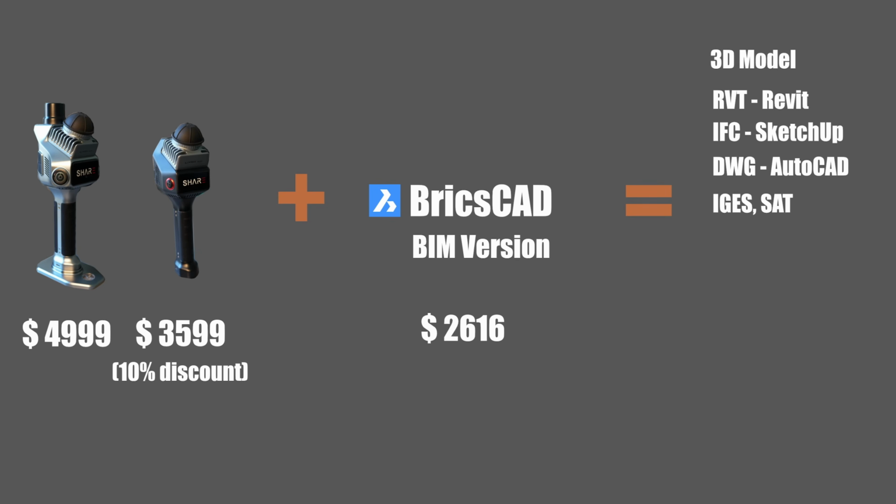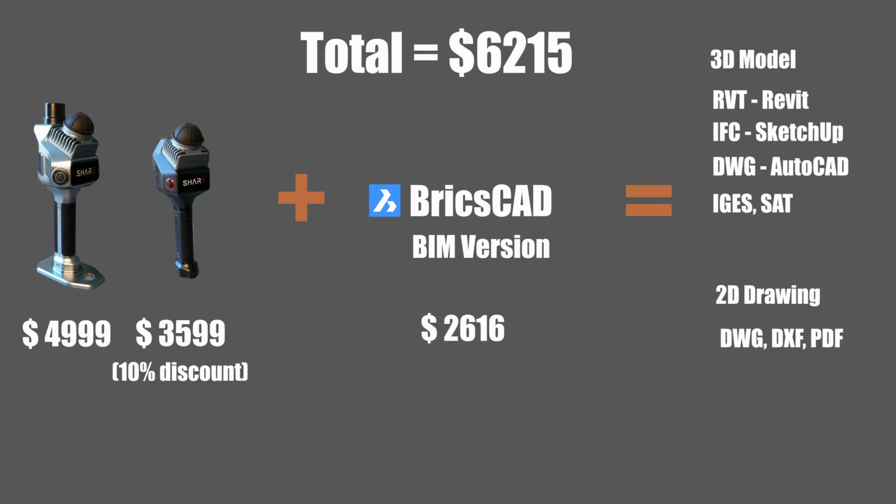You'll be able to create a proper 3D model output file that you can deliver to your customers. Altogether, the minimum setup comes to about $6,215, and yeah, that does sound like a lot.